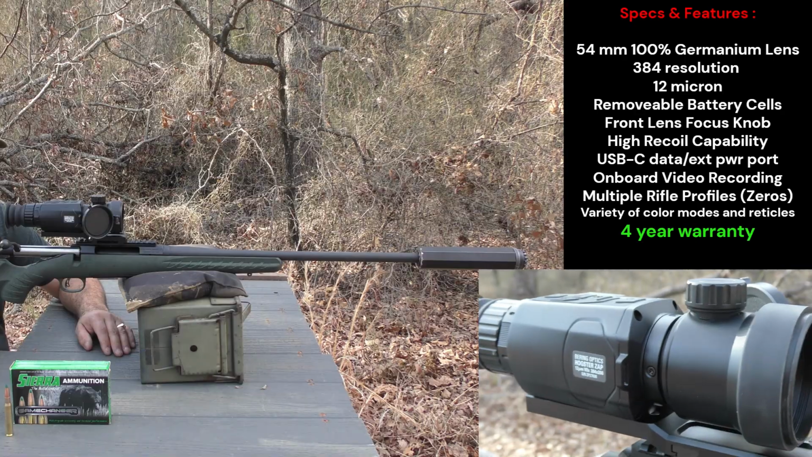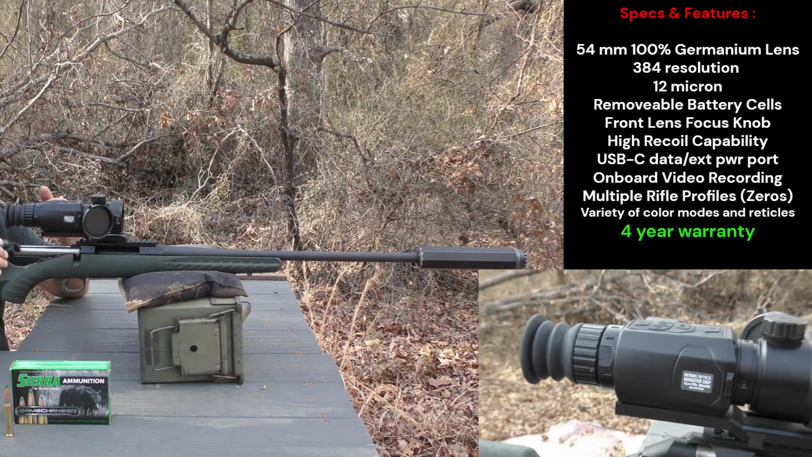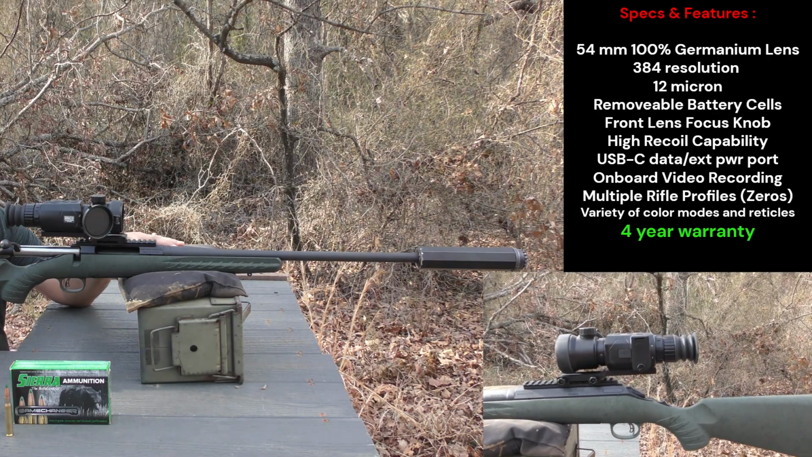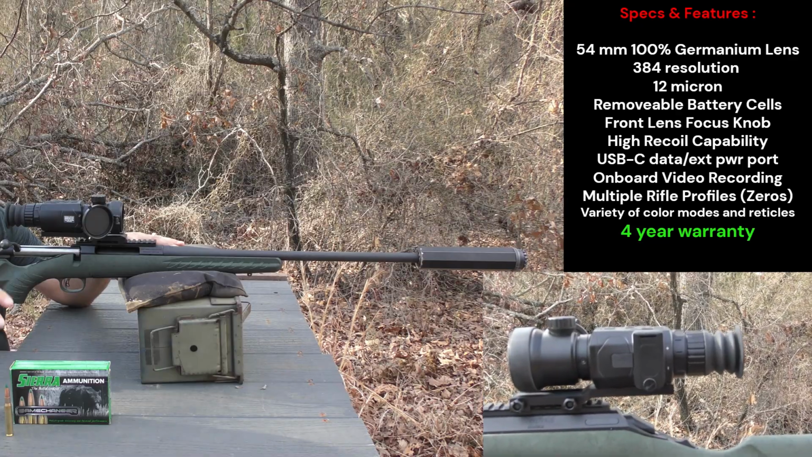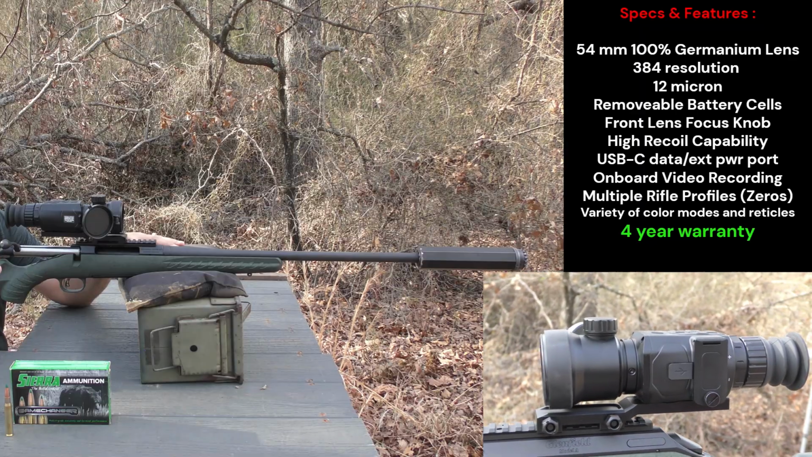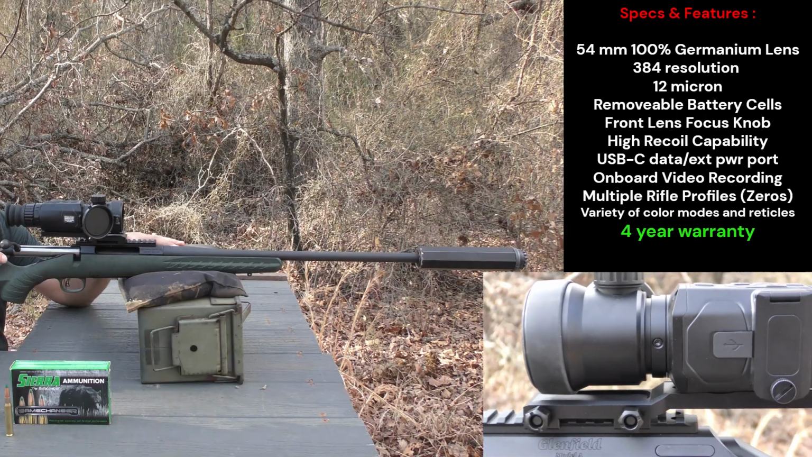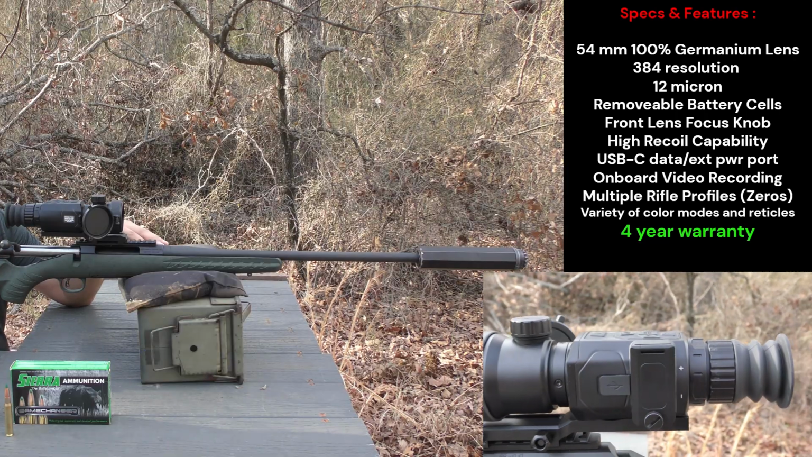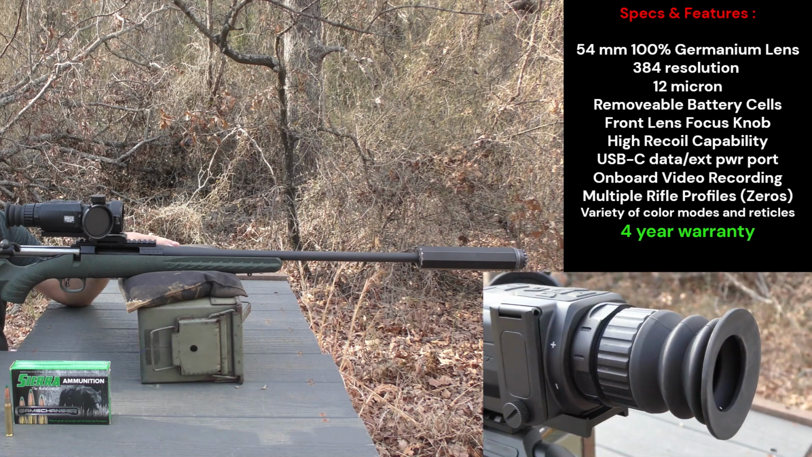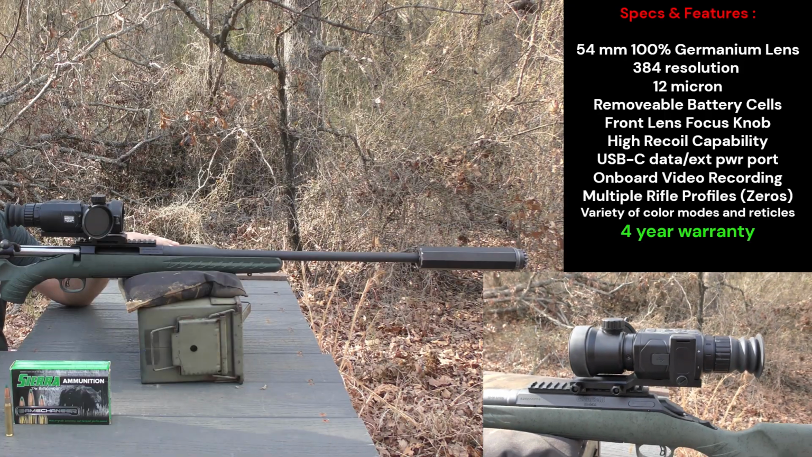So this scope records video, no audio, but I'll go ahead and show you what the recorded image looks like as part of this range session. I'm going to take 4 shots, native magnification 4.0, 8 times, 16 times, 32 times. What I'm looking for there is, as I progress through the digital zoom values, that the point of impacts remain the same. That's a test that I do, that way I have confidence in the field. If I have to use digital zoom, then I know my shot will be on.